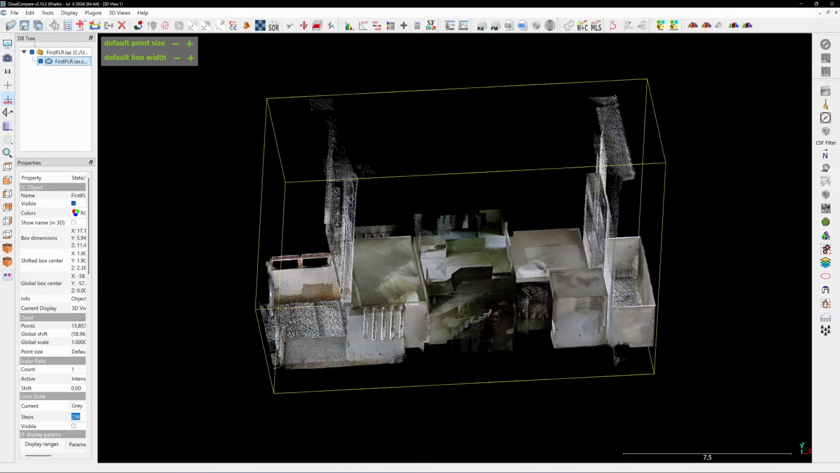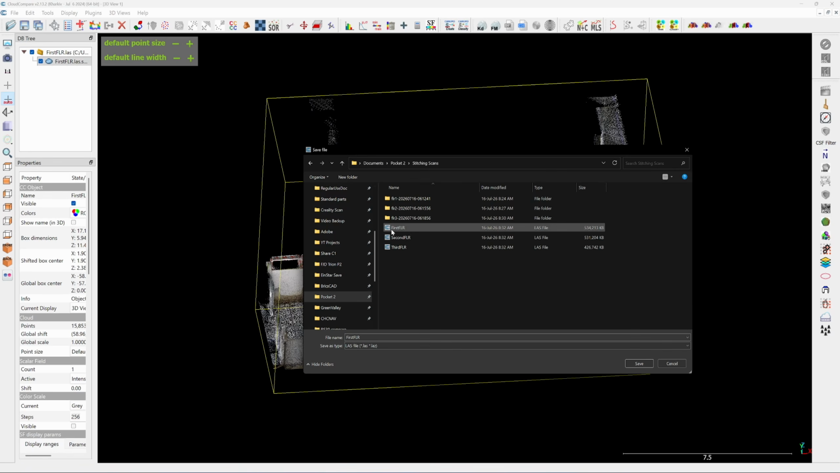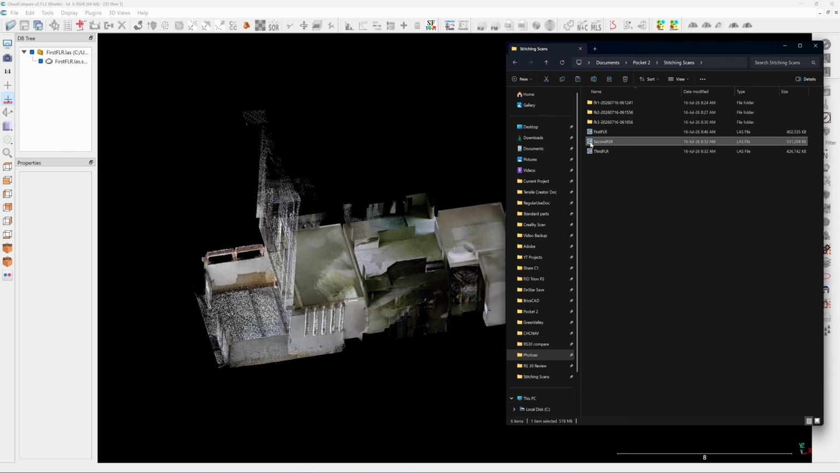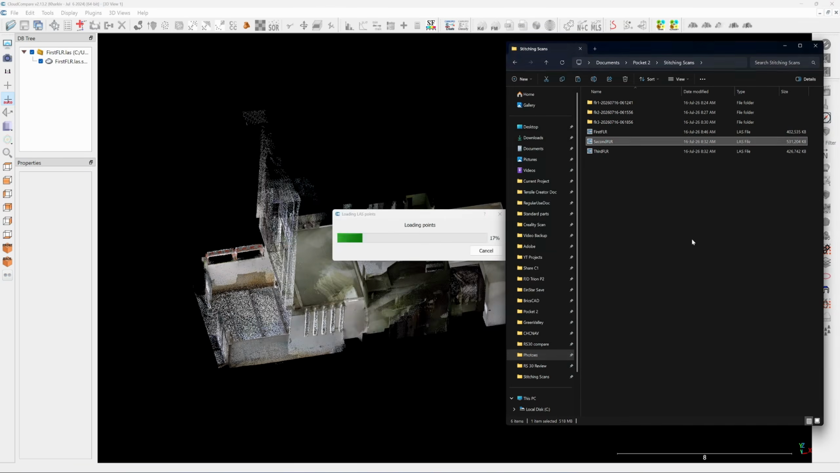Next, select the point cloud and click on Save Current Entity. I will overwrite the original file to save the storage space. Next, I will drop in the second floor scan data.